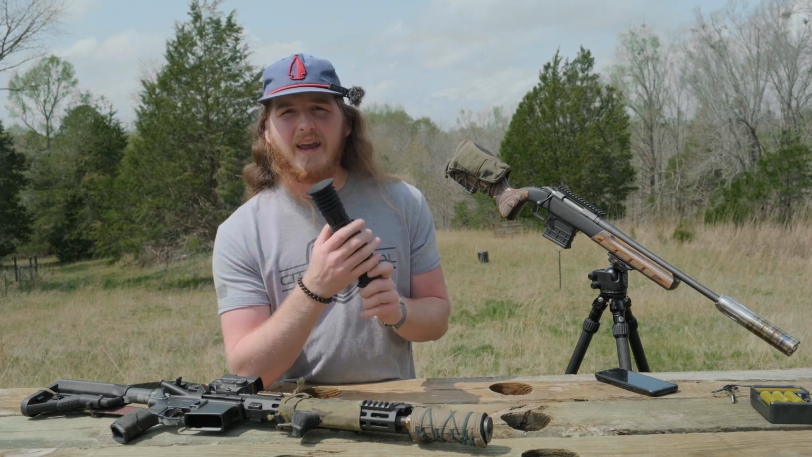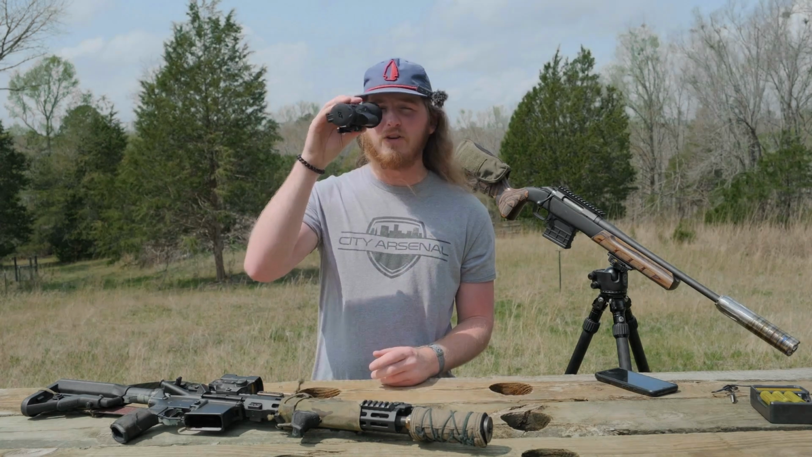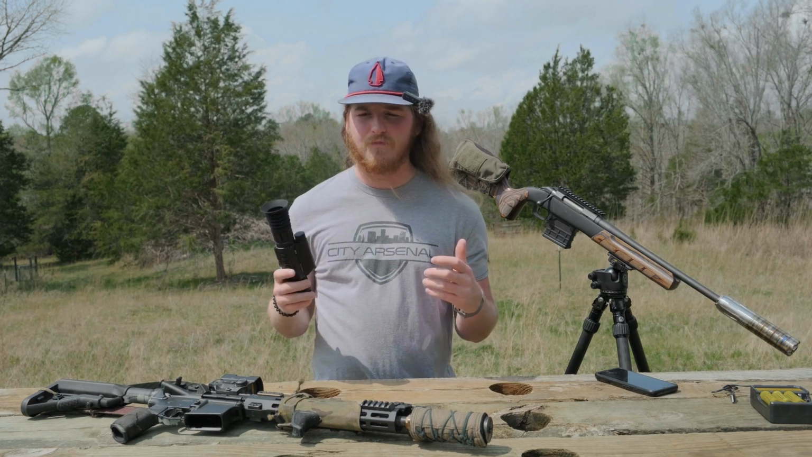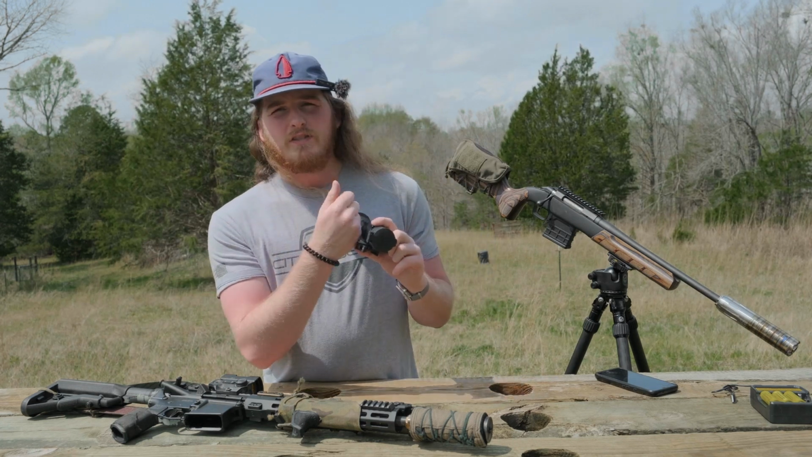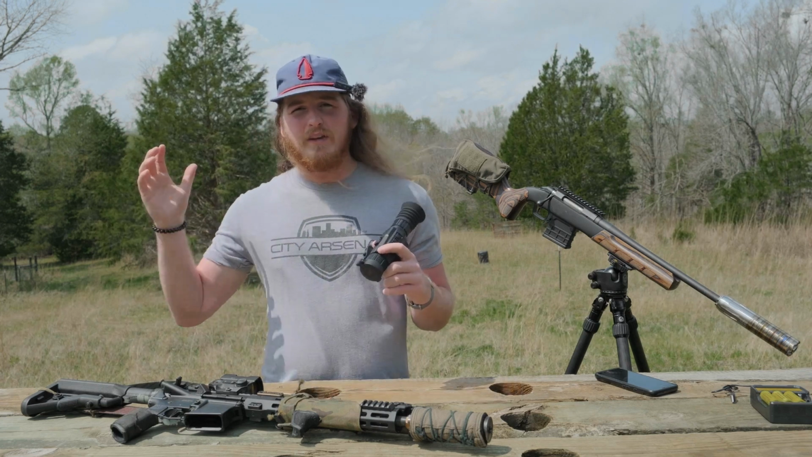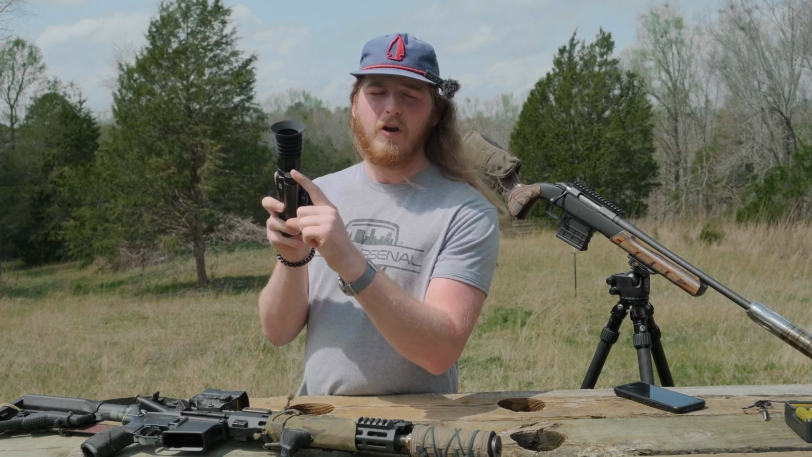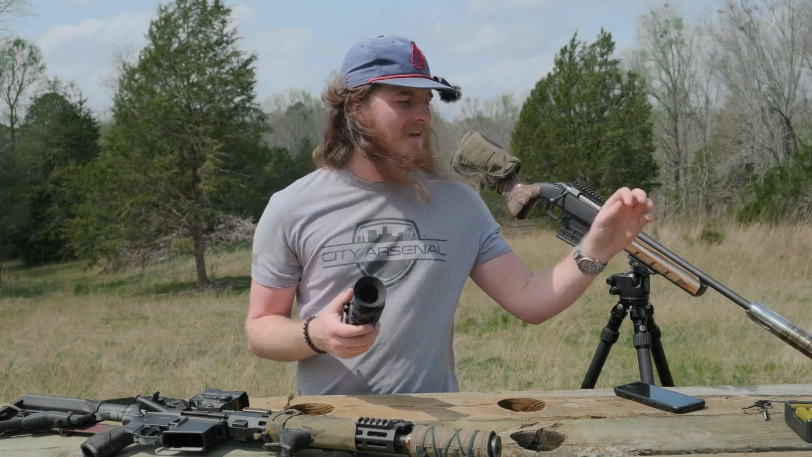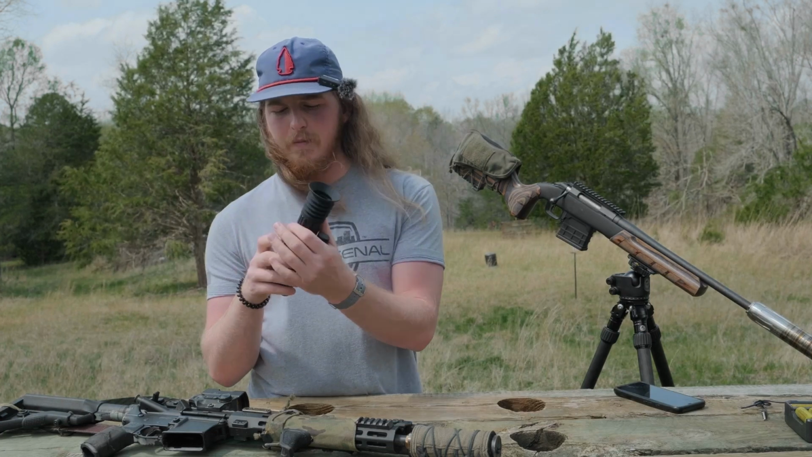Where that will be really handy is if you are setting this up, maybe on a tripod, and you're using it as like a reconnaissance device, Overwatch. Then you could hook this up to a power bank, and you can keep that thing running all night and day long. You've also got your battery compartment over here. So this takes an 18650 battery. So I've got that popped in there.